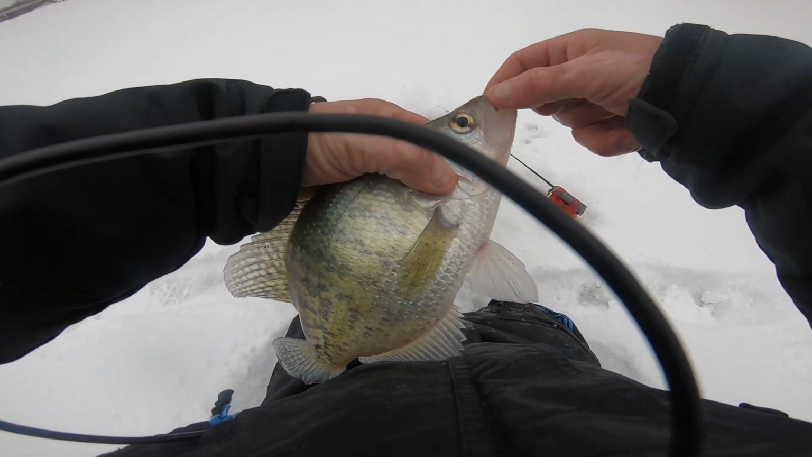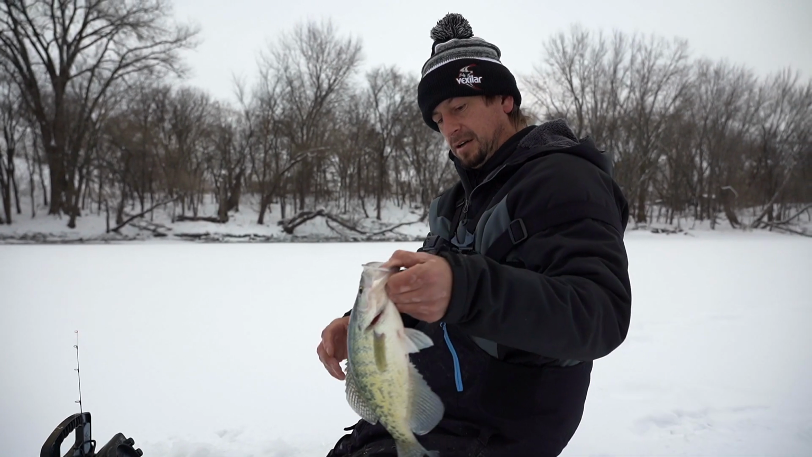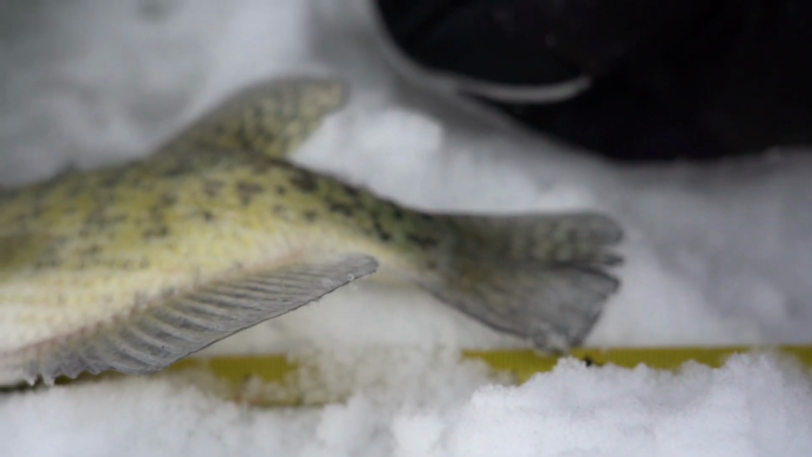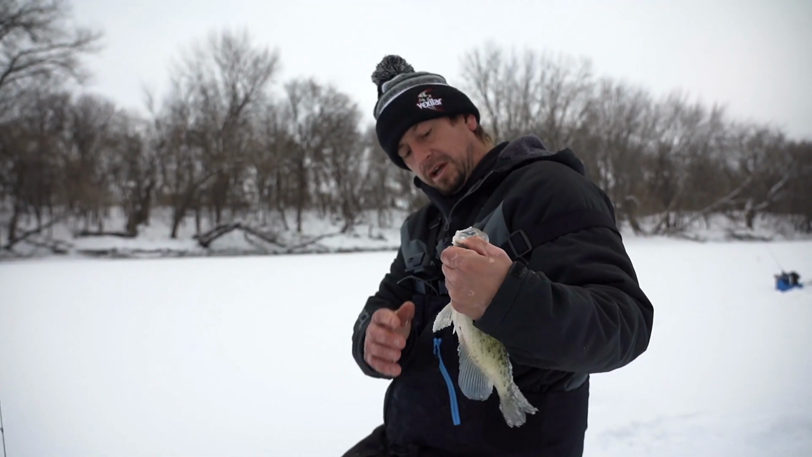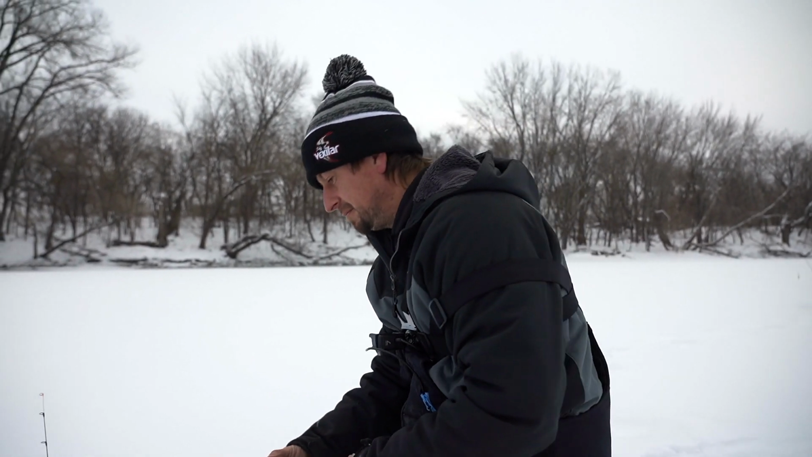That's a good start. Pretty good start to the morning. Got us a pretty solid one there. Not a giant by any means, but we'll put her on the tape here. 12 1/4, 12 1/2 maybe. But yeah, super tall fish. Beautiful white crappies. I'm going to get her back here so she doesn't freeze up.